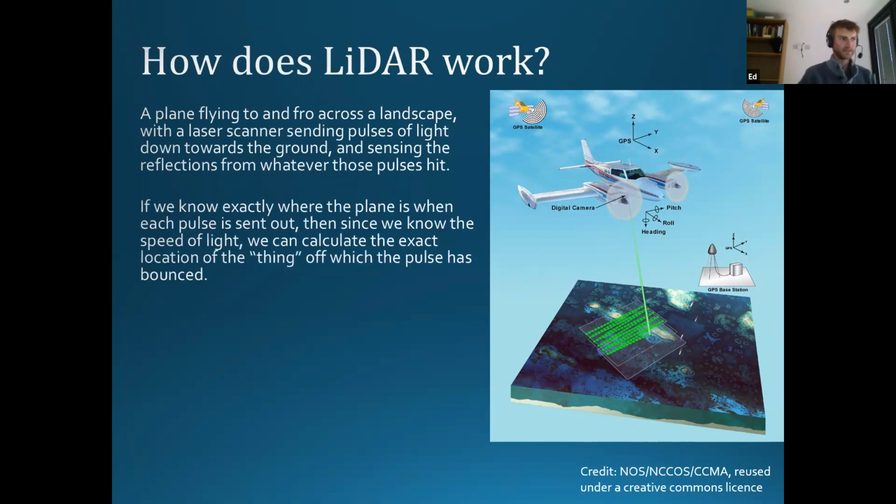The basic principle of the technique is, as long as we know where the plane is when a pulse is sent out, since we know the speed of light, we can calculate, using an offset method, the exact location of the thing off which the pulse has bounced. So we know where the plane is when the pulse comes out, we can time how long it takes to go down and come back again, and that means we can work out exactly where the thing off which the pulse has bounced is in the world. So it's that nice speed, distance, time triangle that we all did at GCSE maths or O-level maths or whatever, and we've all long forgotten if we don't have to use it.